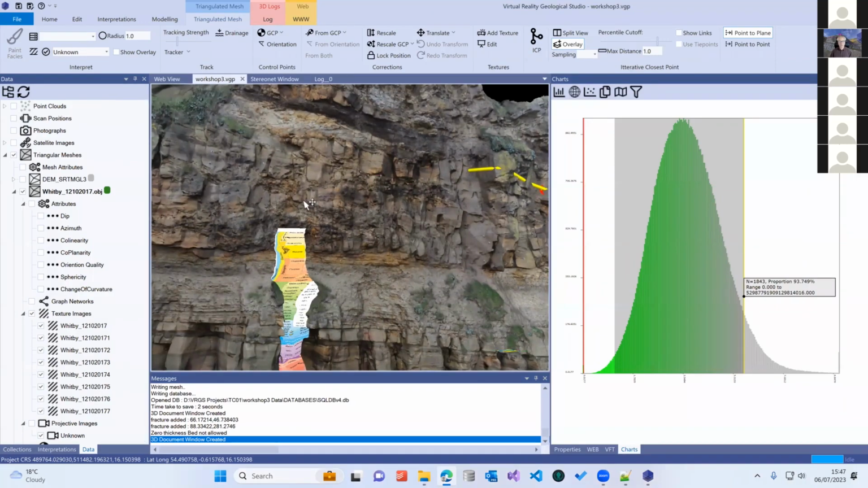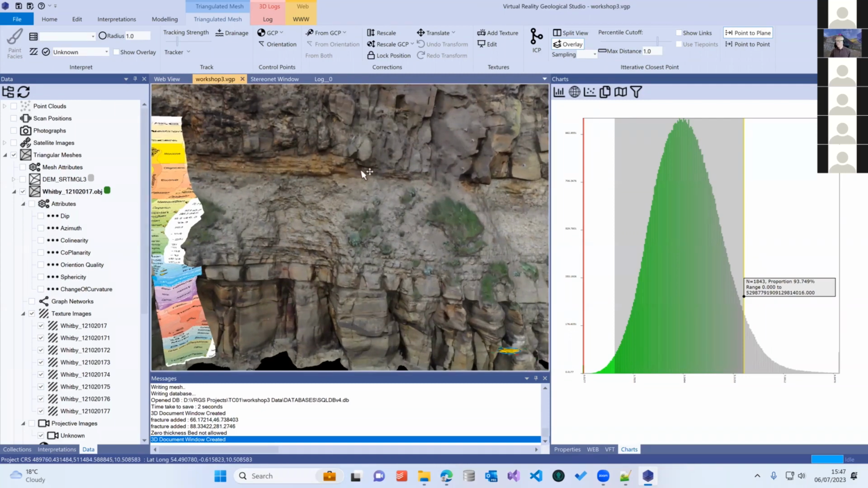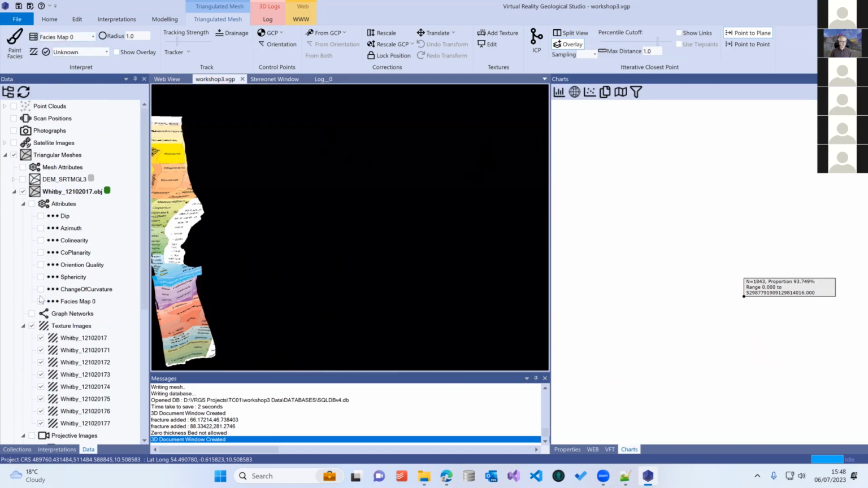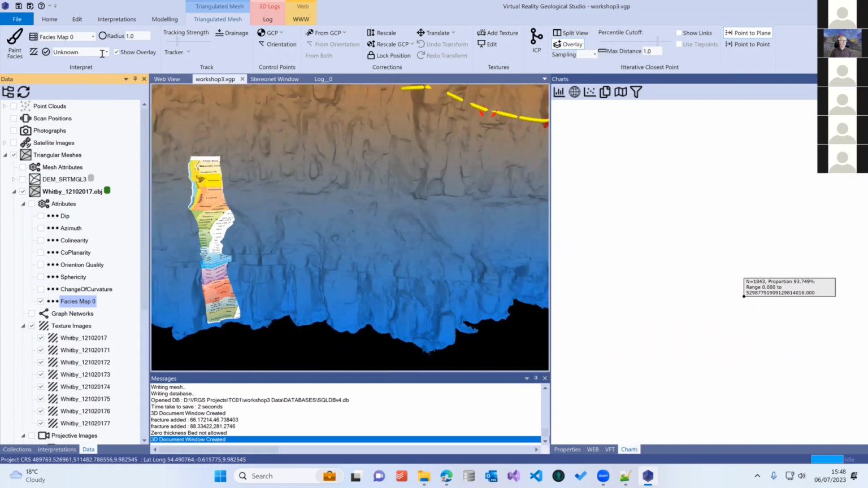The other time when color maps are really useful is when you're doing facies maps. There are several different ways we can do facies maps. I've got this mesh currently active. We can create a facies map in here. And I've got to do show overlay. There we go, hold on. And right, we need to define any facies. We select it.